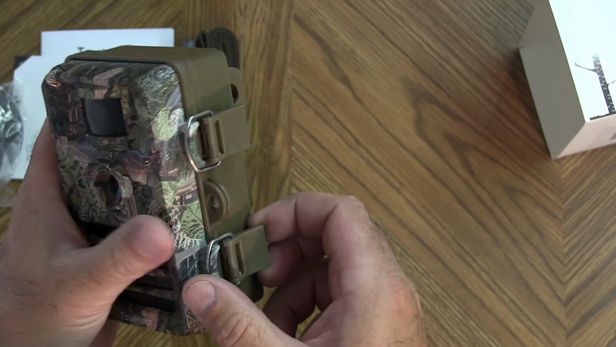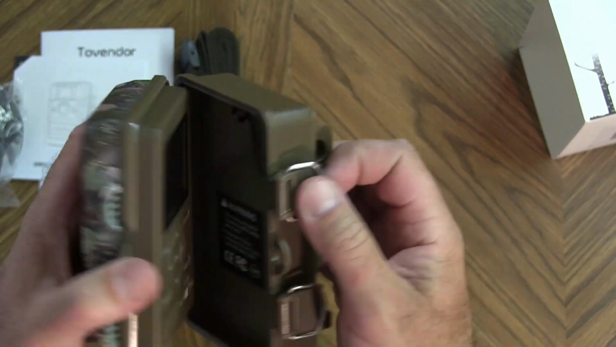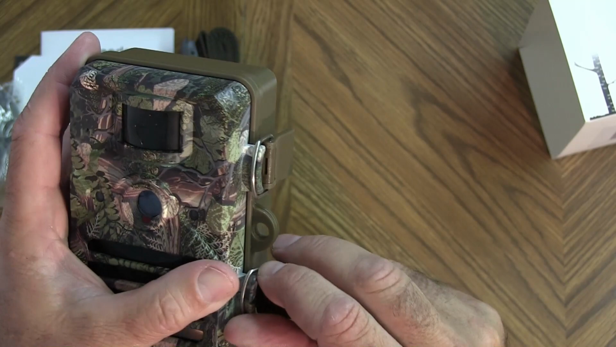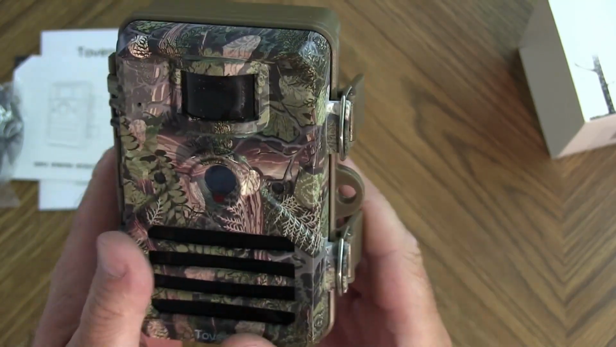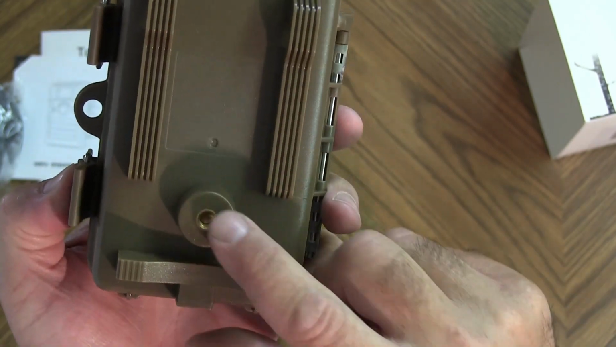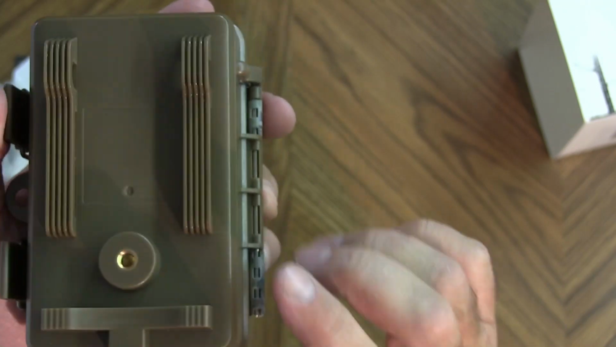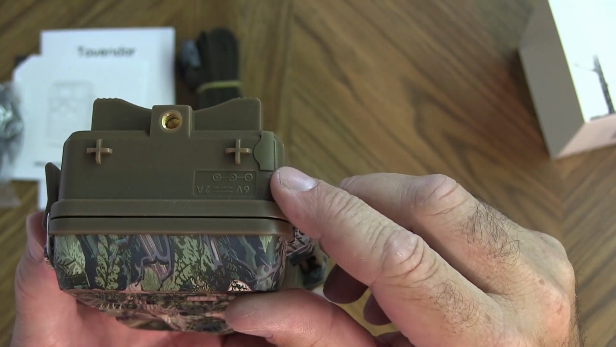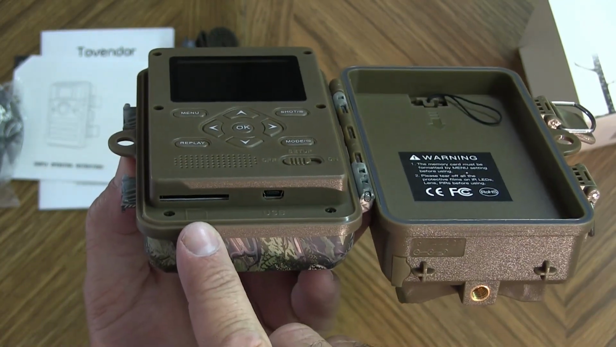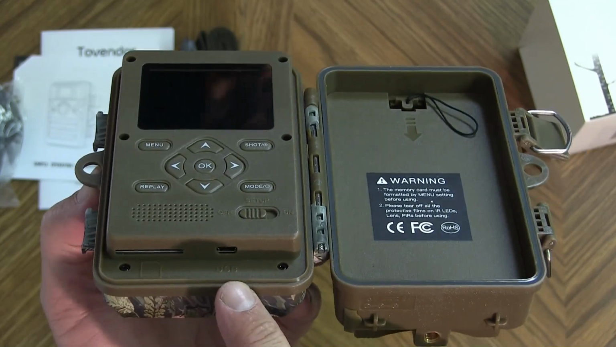A first look at the camera here. Has a nice camo pattern on the outside, breaks up the IR bulbs with some serrations here, 2 latches on the sides. Place for a padlock, place for a cable, tree strap, 2 /20 mounts, has a 6-volt external power port. Inside we have our batteries going this side, full-size SD card, and here's your USB out. I'm going to load this camera up with batteries now, and I'm going to show you some of the settings.